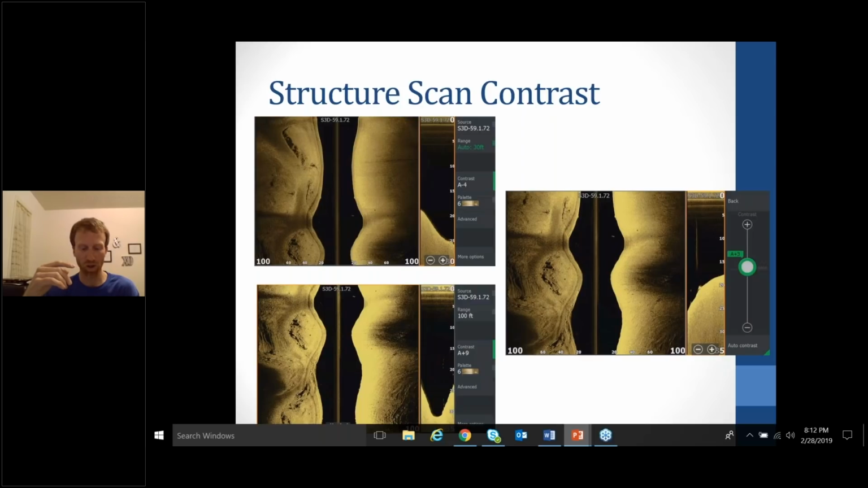With contrast, generally speaking, the deeper the water, the more that I increase the contrast. And that played out very much at Lake Lanier, where I was fishing 40 feet deep a lot of times, and I really had to bump up that contrast to get the crispness that I wanted out of my structure scan.